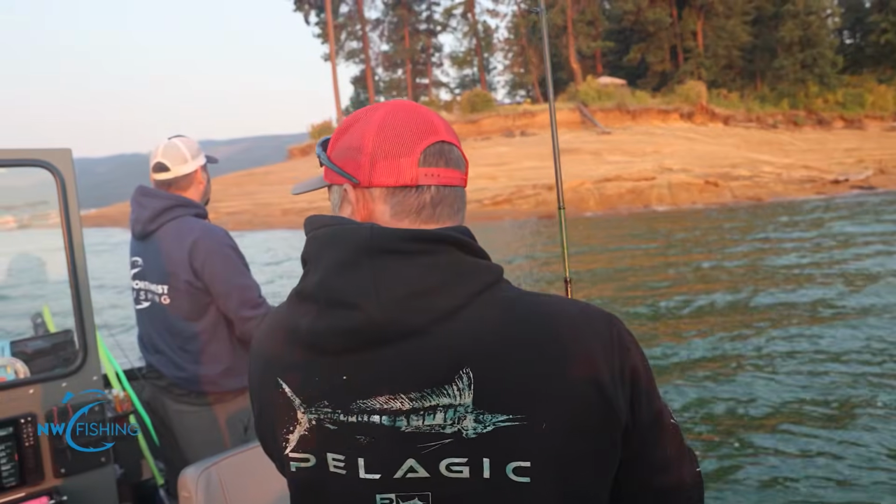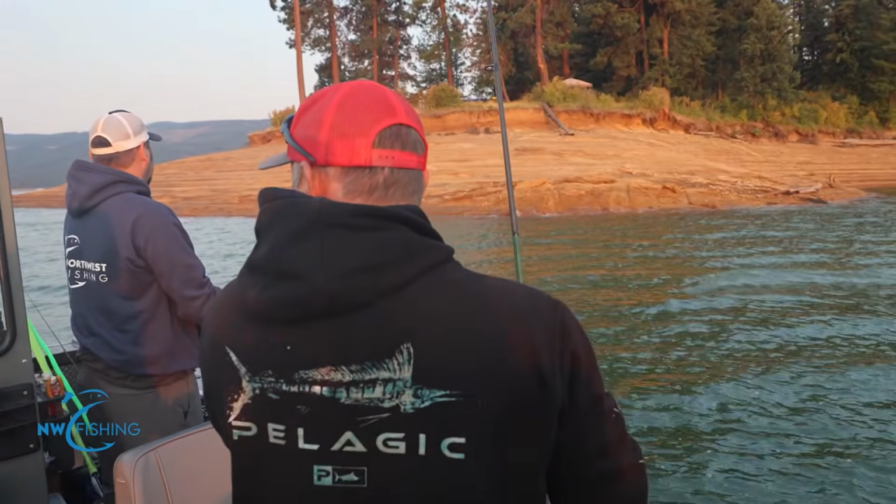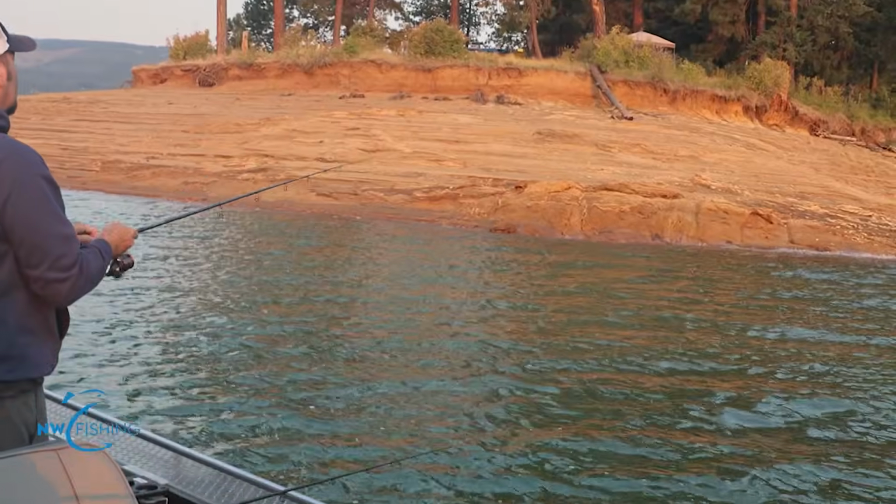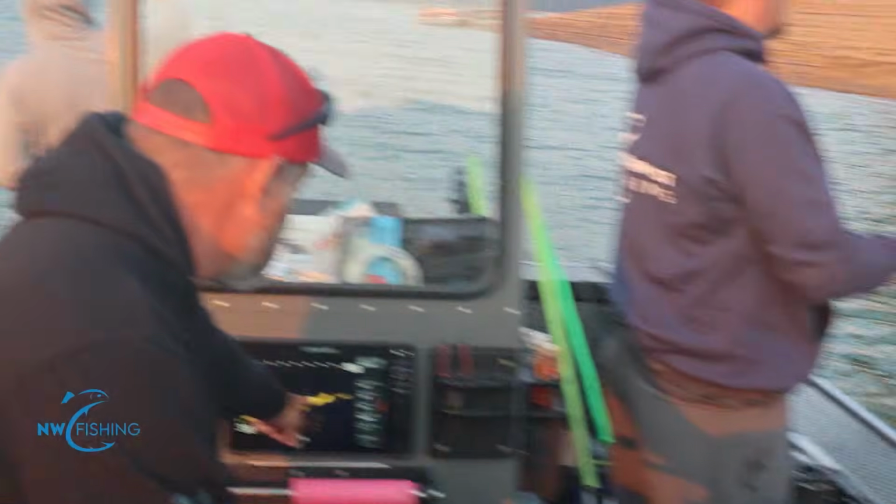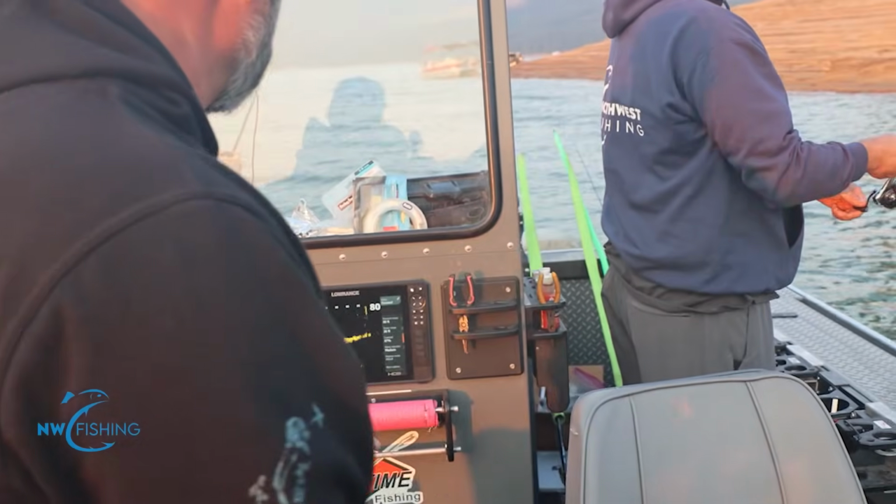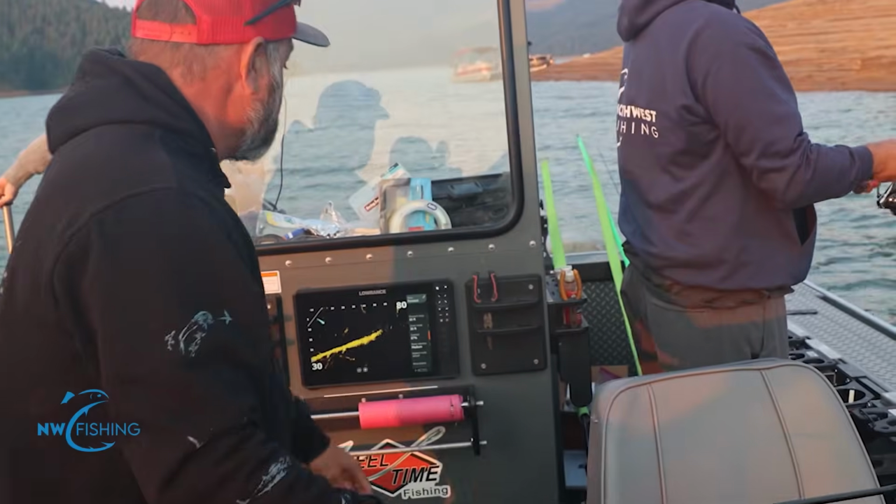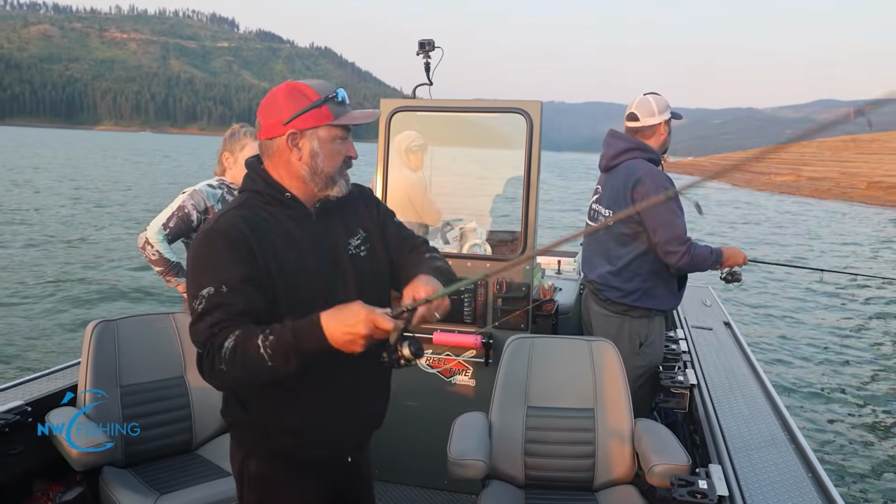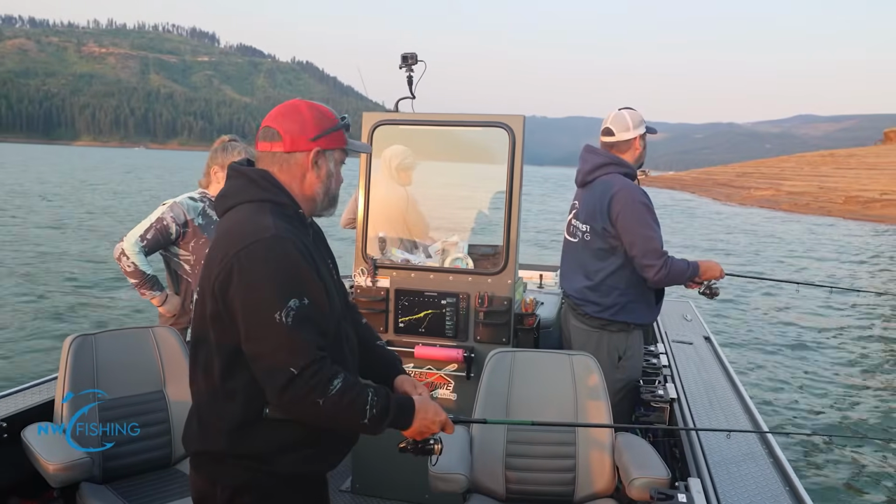How much lead you got on that? This feels like about a half ounce. Here's some bass right here. See that? That's a big one swimming around right there. Oh, look at that. There's a bunch of giants moved in there. Whole school of them right here. Big ones. And you'll be able to, oh, there, I just had a bite. He smoked it pretty good too.